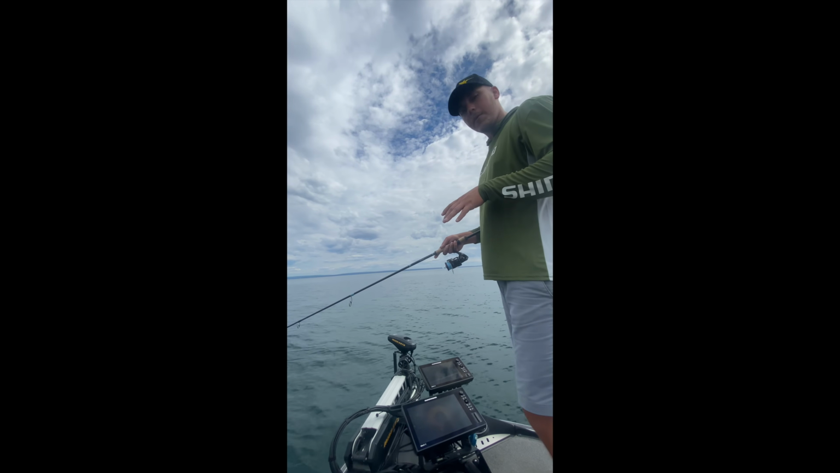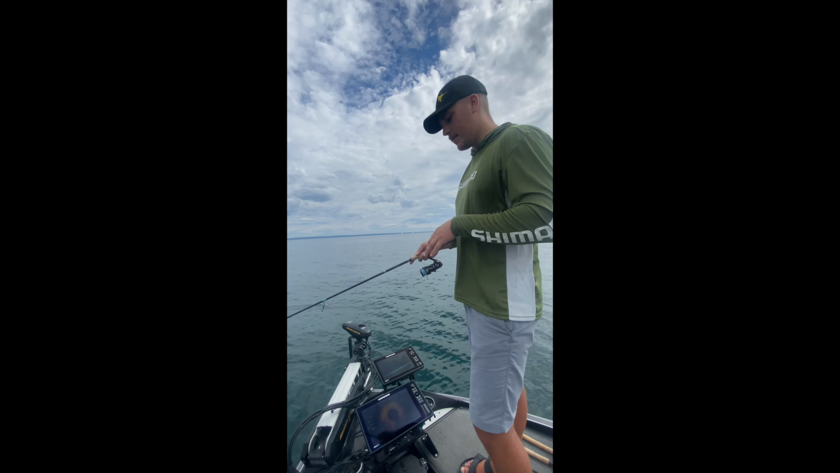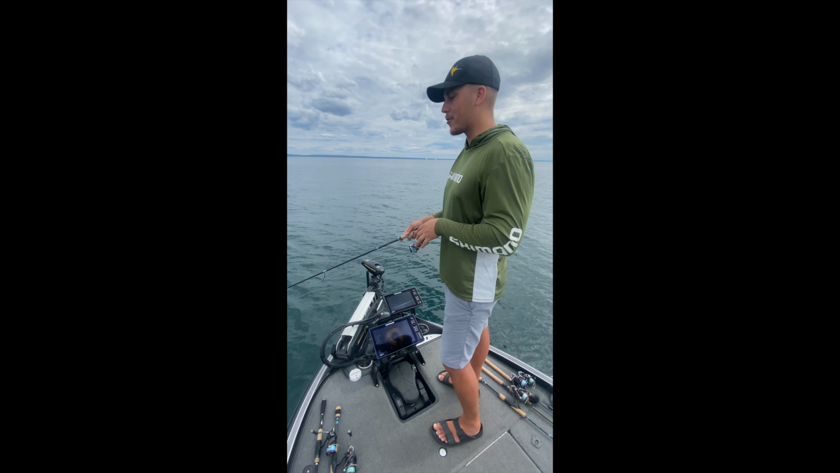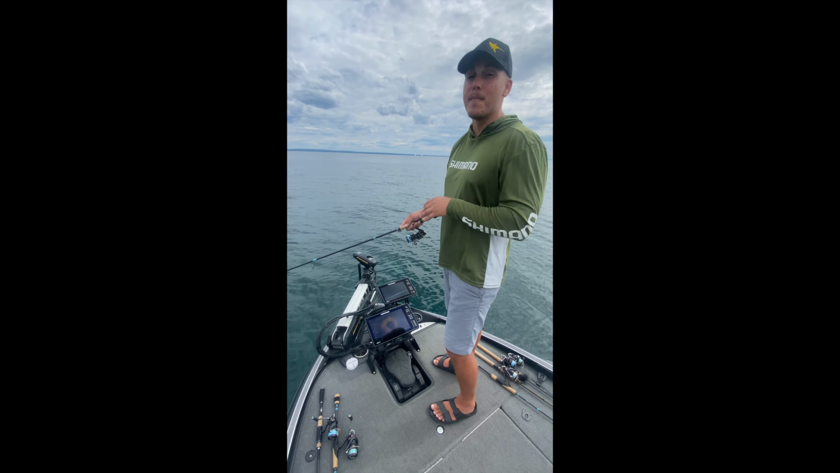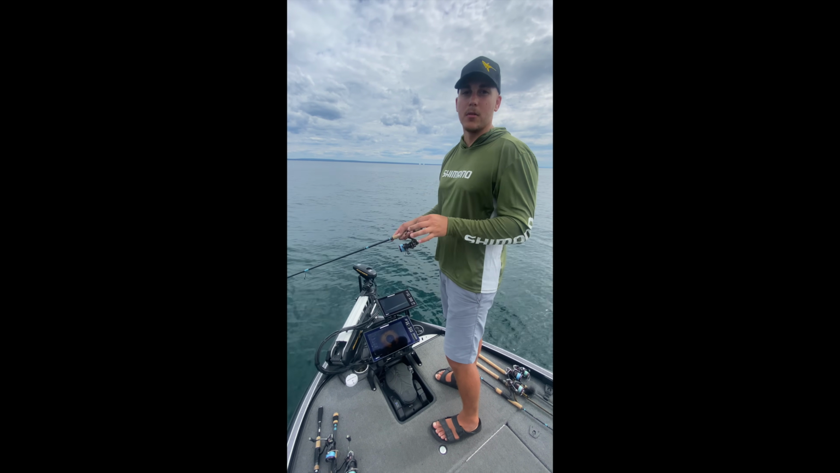And that's pretty well what we're doing. We're catching some nice fish today. Really looking down at those electronics. It's the dog days of summer and we're trying to get as much advantage as we can on these fish. So Mega Live, Mega 360, amazing combo for deep water fishing, also lethal up shallow.